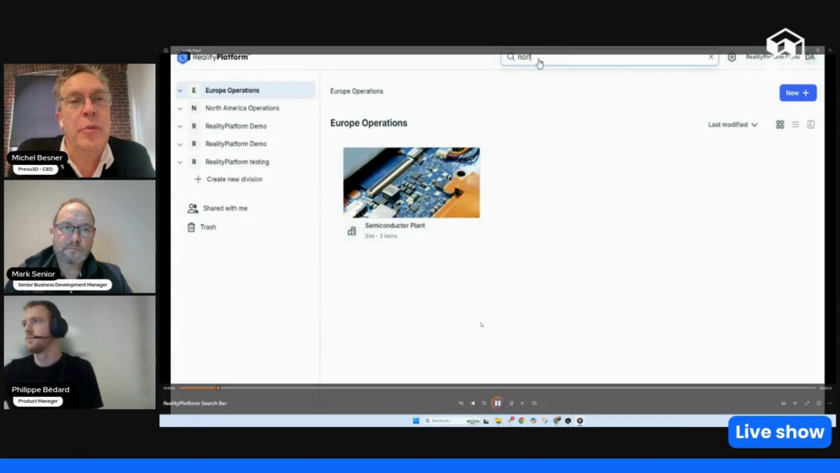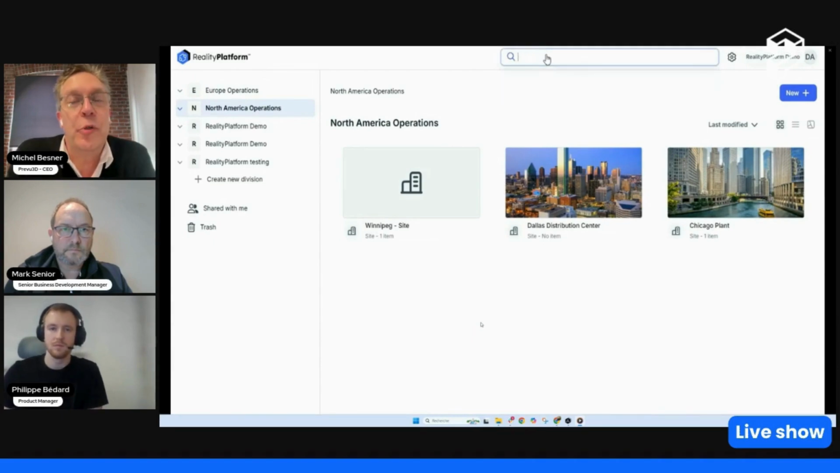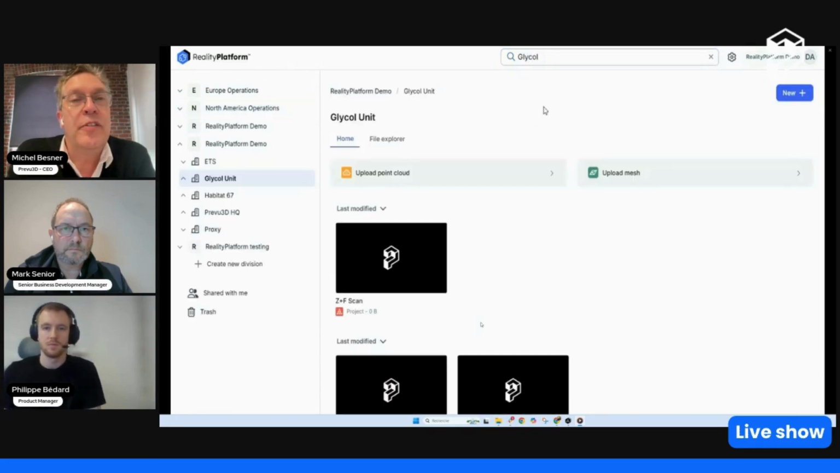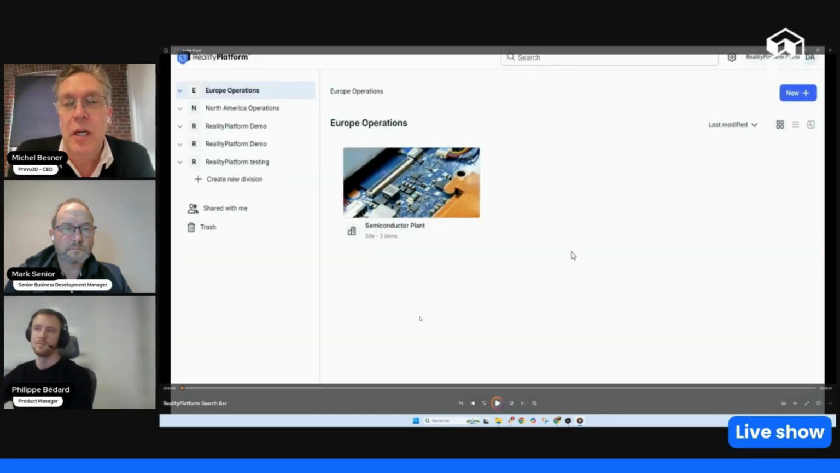So we start now with this new release to have a search bar, so you can start searching for sites, searching for projects, and one thing that will come later down the road is even searching for assets. So as you define assets in your facilities, you'll be able to search for a hydraulic pump of a certain brand or kinds of pumps and so on. So you'll be able to do a lot of different searchability.